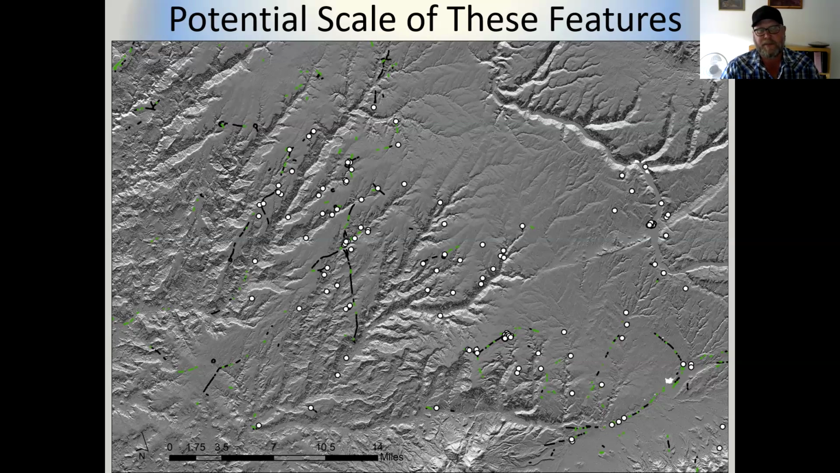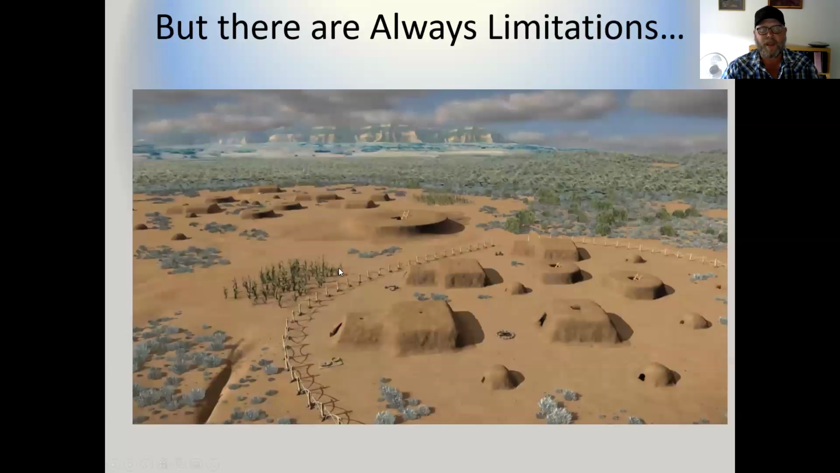But in all of these black and green lines that are depicted on the slide, there were maybe 2 or 3 that were known. And now you've got all of this just in one small portion of the landscape. So you can see it's really exponentially changing our understanding of landscape features and connections between some of these really large and persistent sites. But as with anything, there are always limitations.